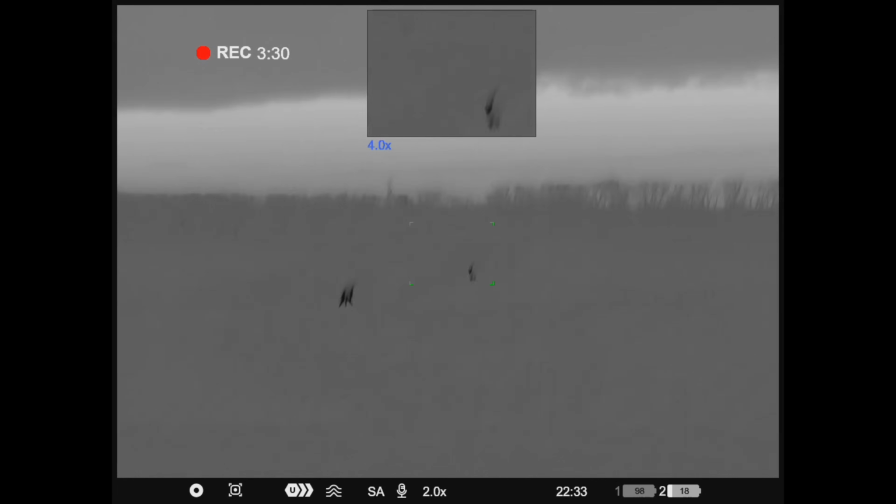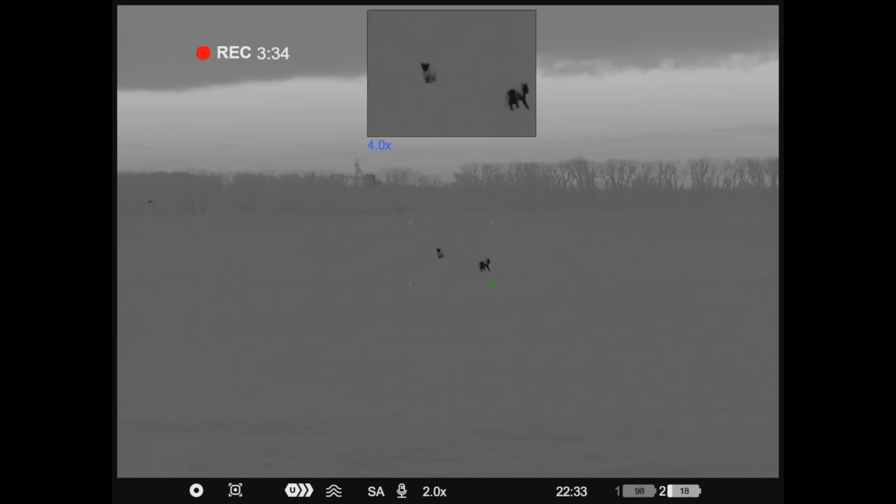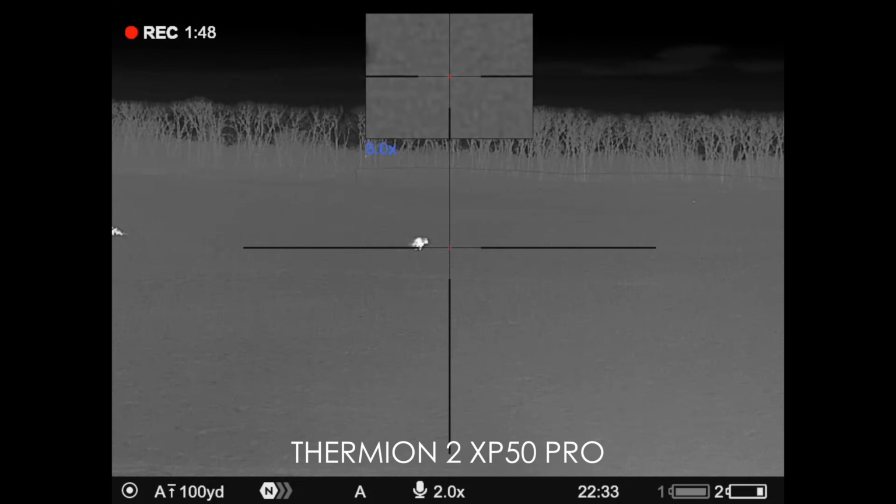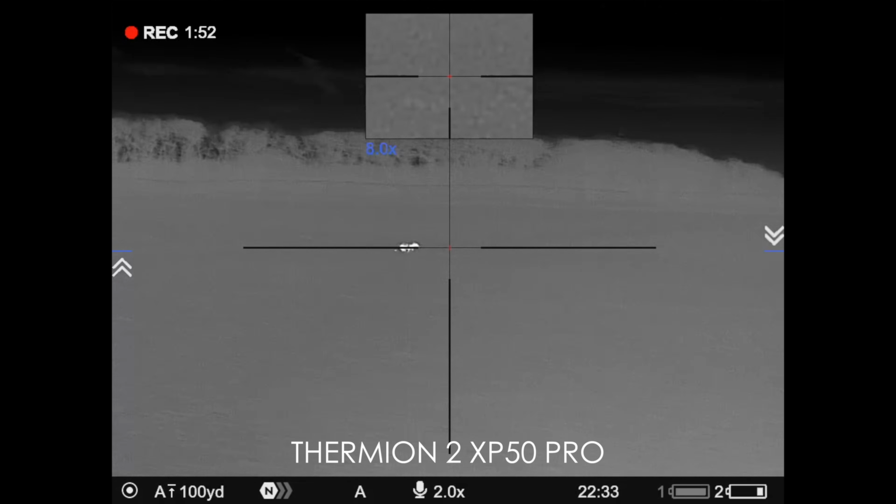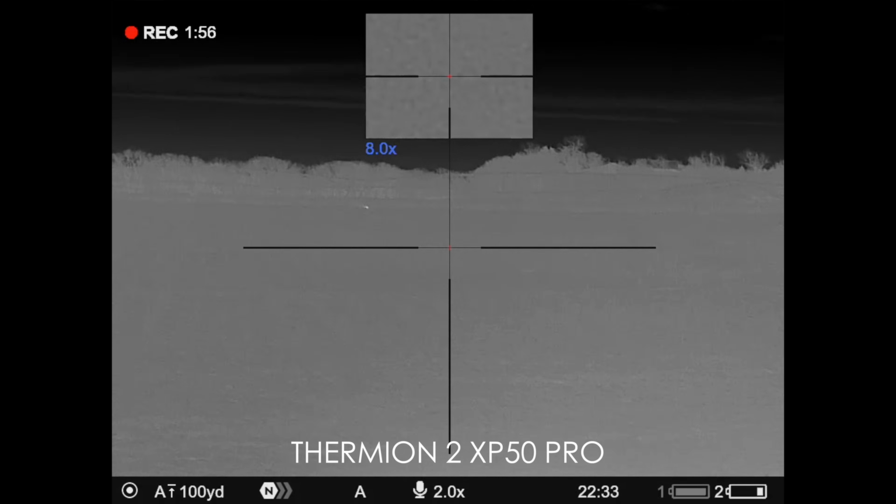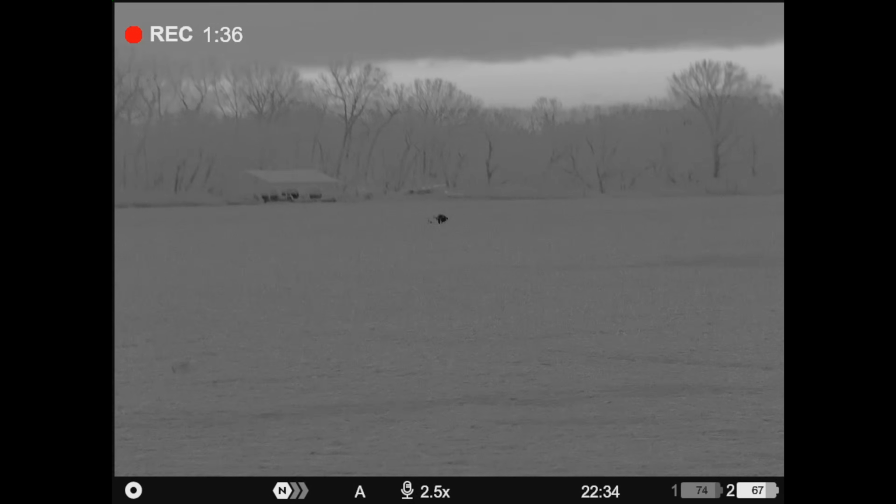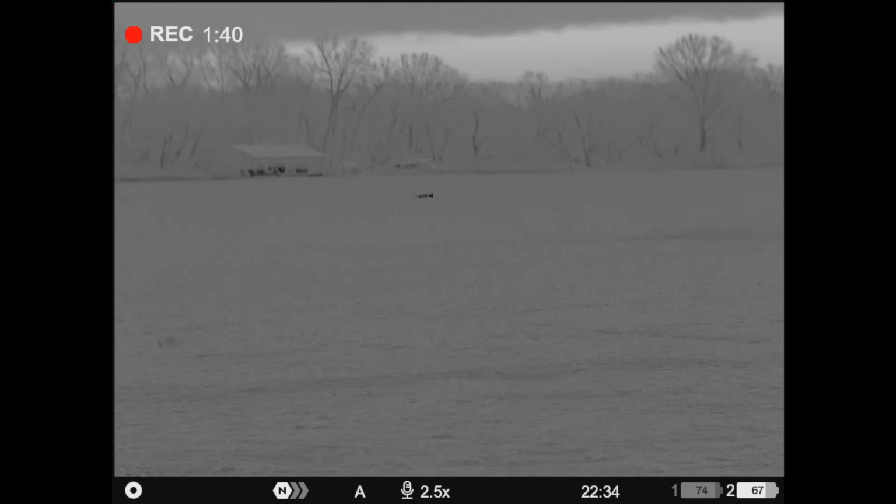All right, we good? Woo! Count. 1, 2, 3. Got him. There was a third one back there. I didn't know you guys. Yeah, we got him. That third one's getting up. Yeah, we got him. Nope, he's gone.